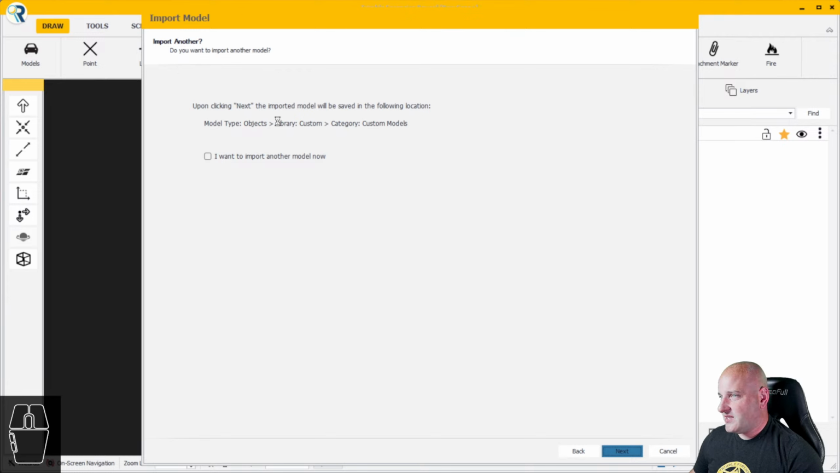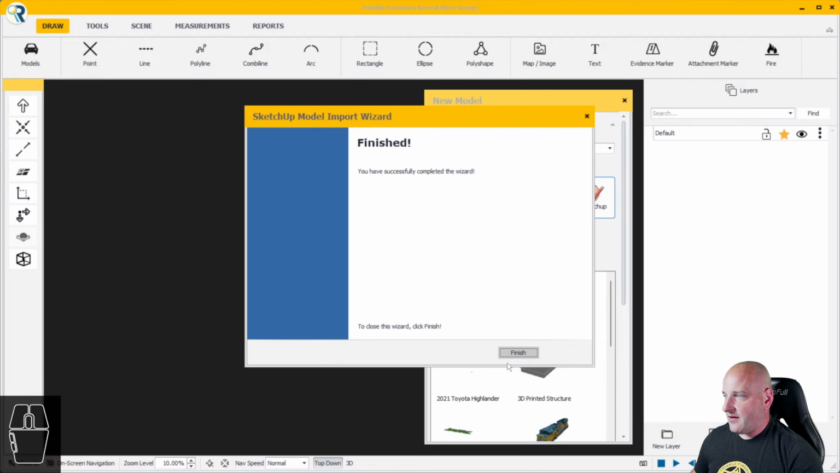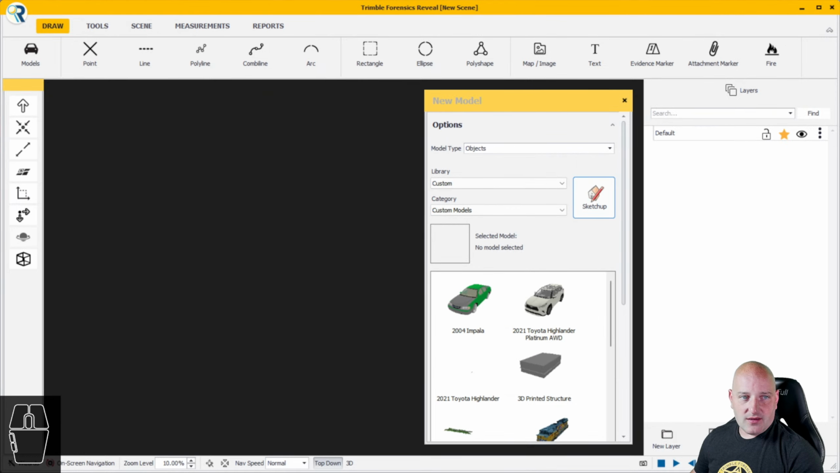Oh, okay. So this is not going to import because of the slicing box, the box we used to slice it off. Well, that came with it. Oops. Okay, let's go back here. Finish. Let's go back to SketchUp.